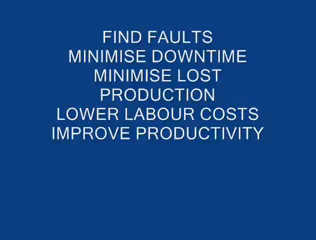We use the information gathered in a plant survey to compile a detailed report which is presented to the customer, outlining the fault, possible causes and solutions. This gives the customer a much greater insight into plant performance and condition, and is an invaluable aid to any maintenance team, allowing them to carry out essential maintenance where it's needed, ensuring plant downtime, lost production and labour costs are at a minimum.